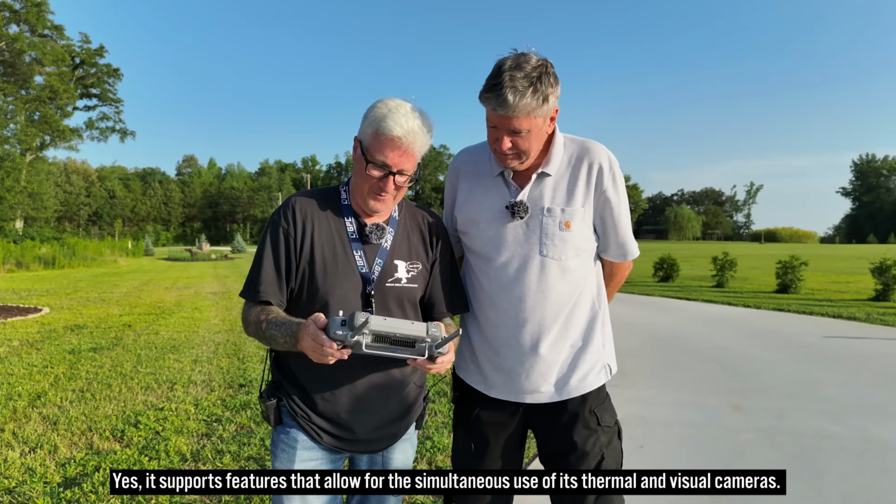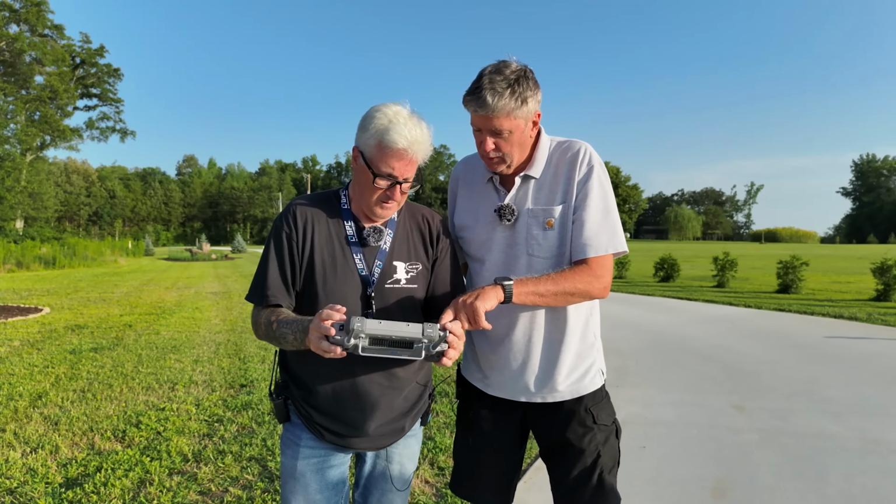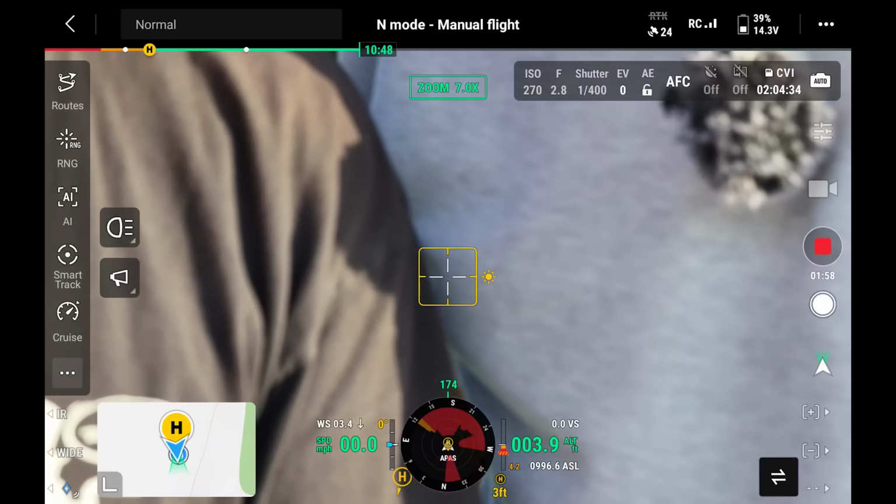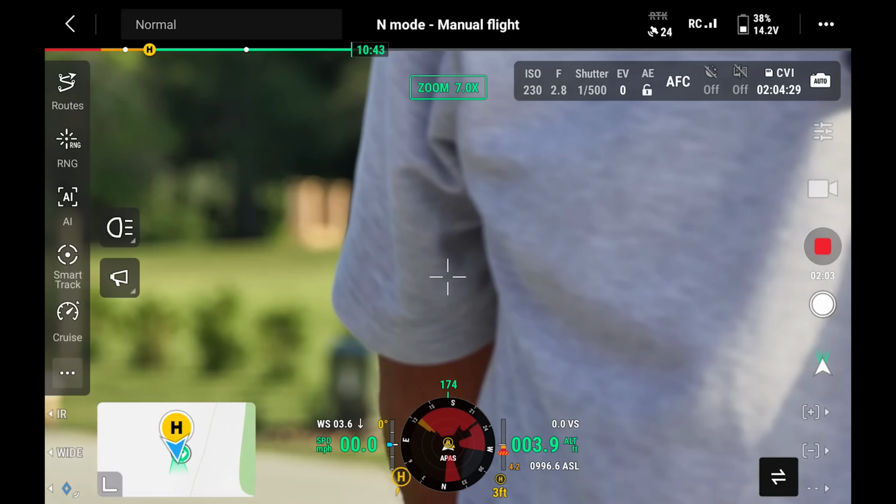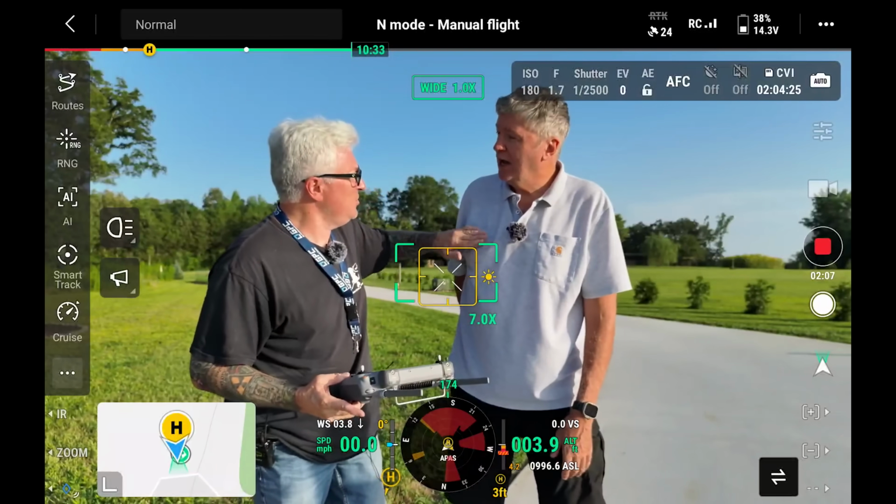Hold on. Do I hit this? It's right here. Do I hit that again and we're normal? Okay. All right, good. And you can quick zoom right here. Look, boink. What are we zooming? Oh, I think that's your breast. It is. Oh, that's hard.